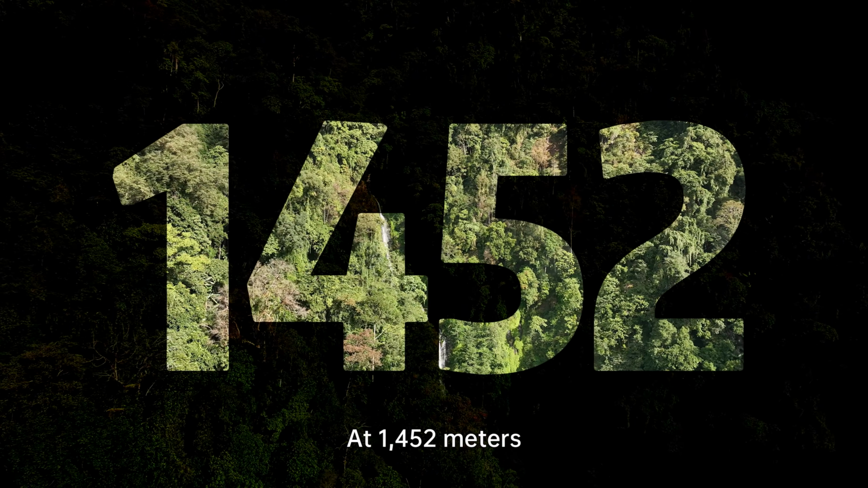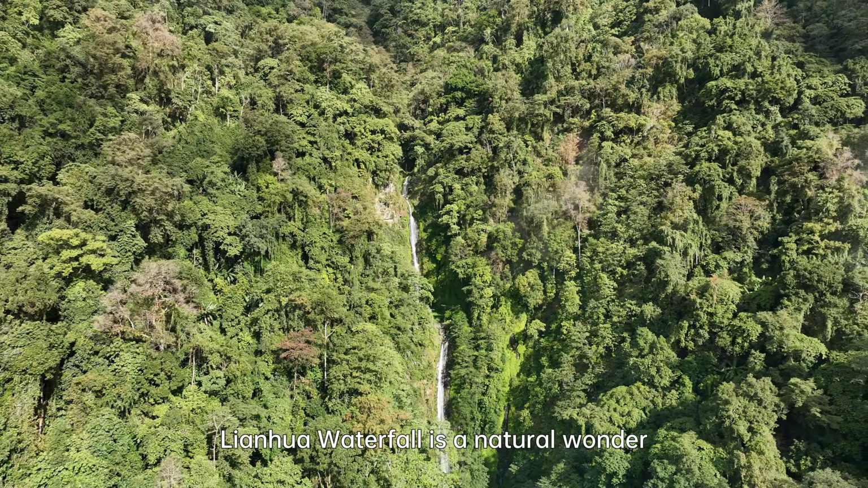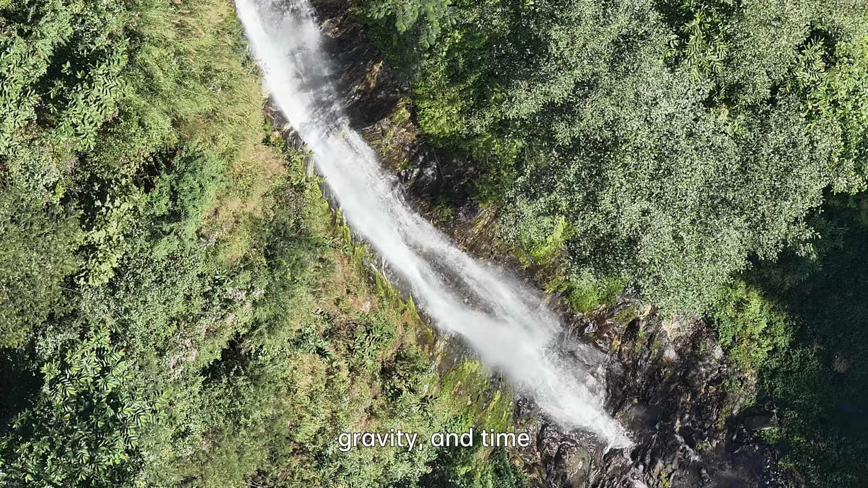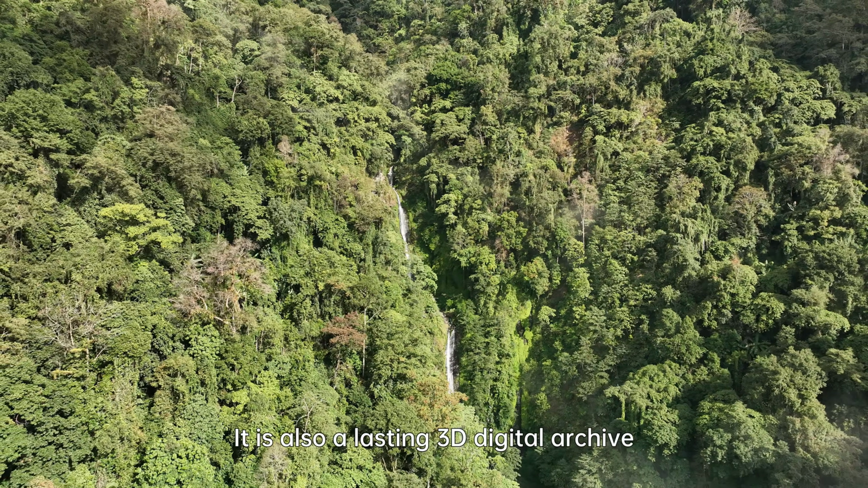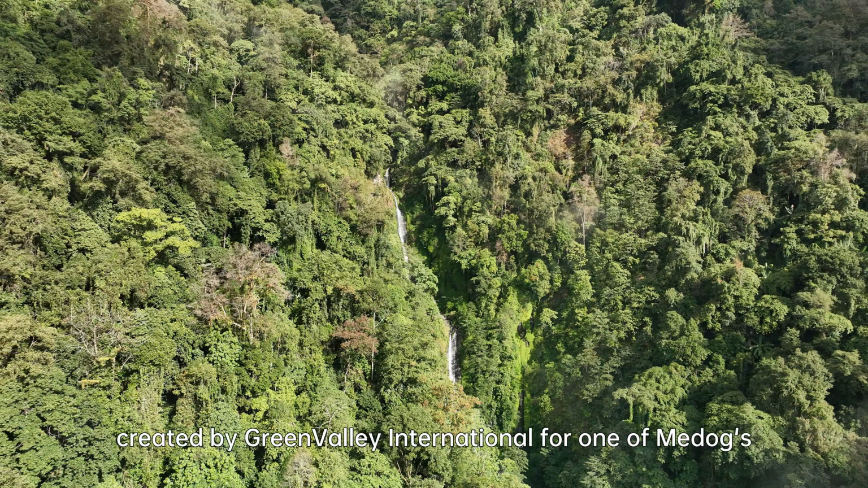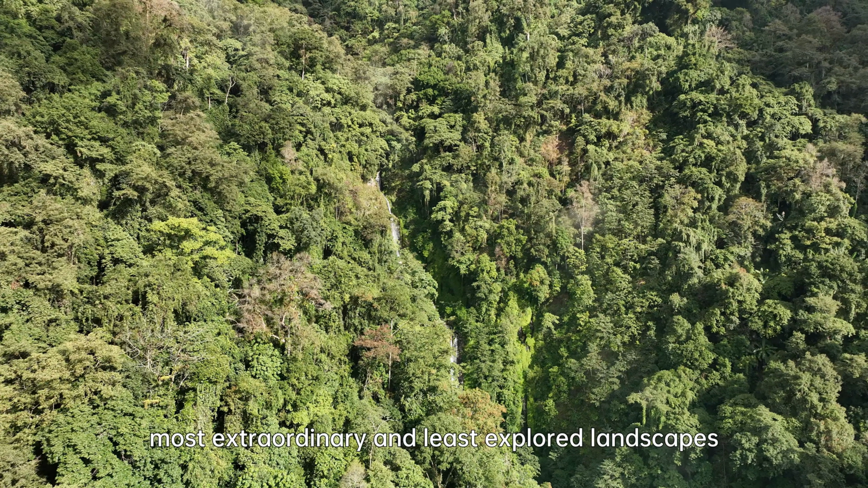At 1,452 meters, Lianhua Waterfall is a natural wonder shaped by water, gravity, and time. It is also a lasting 3D digital archive, created by GreenValley International for one of Madog's most extraordinary and least explored landscapes.